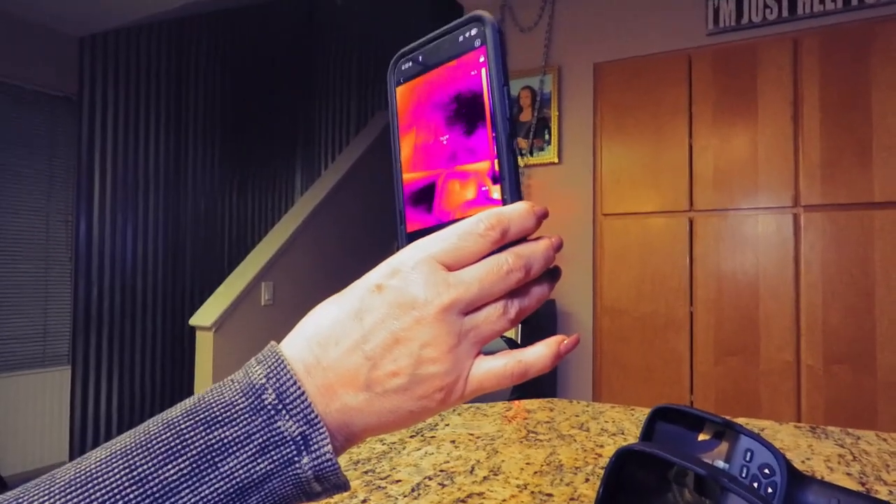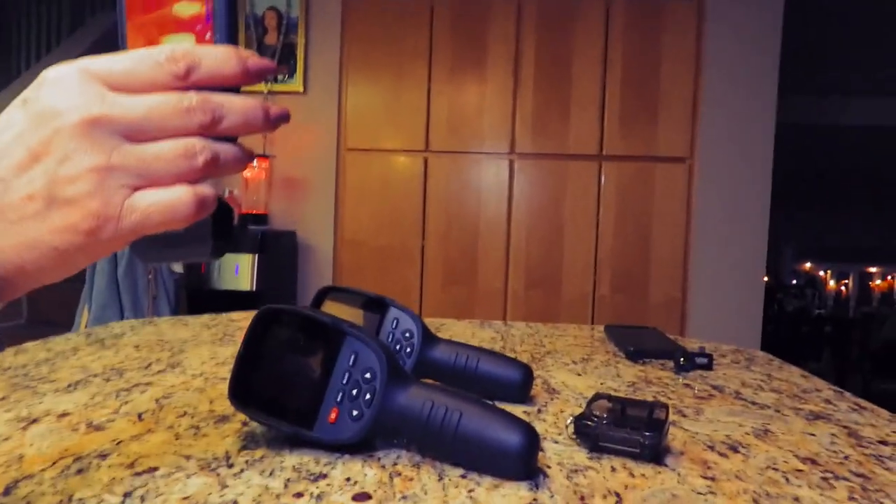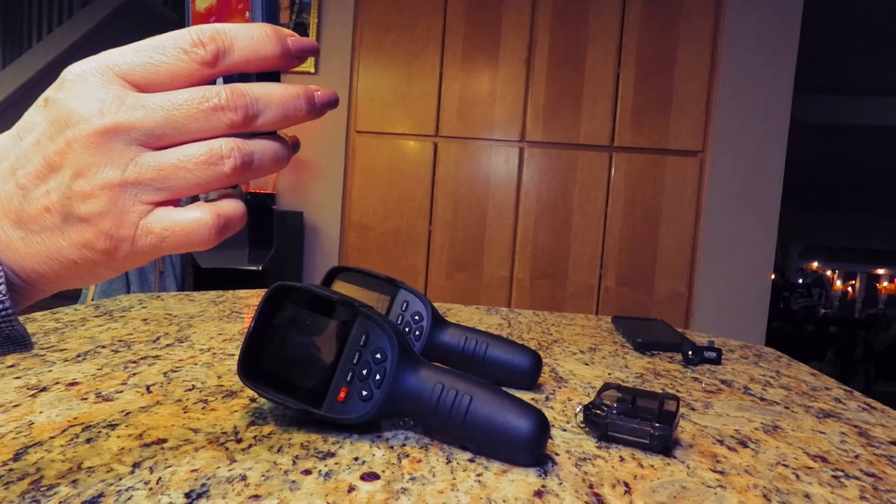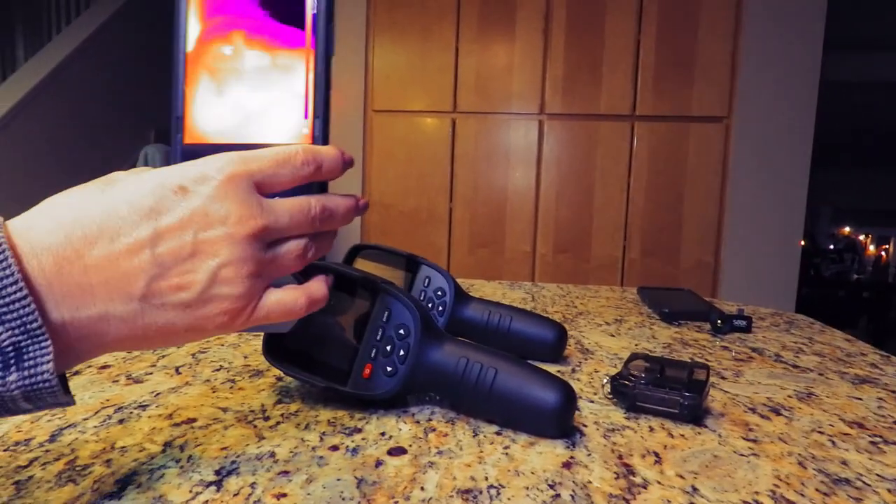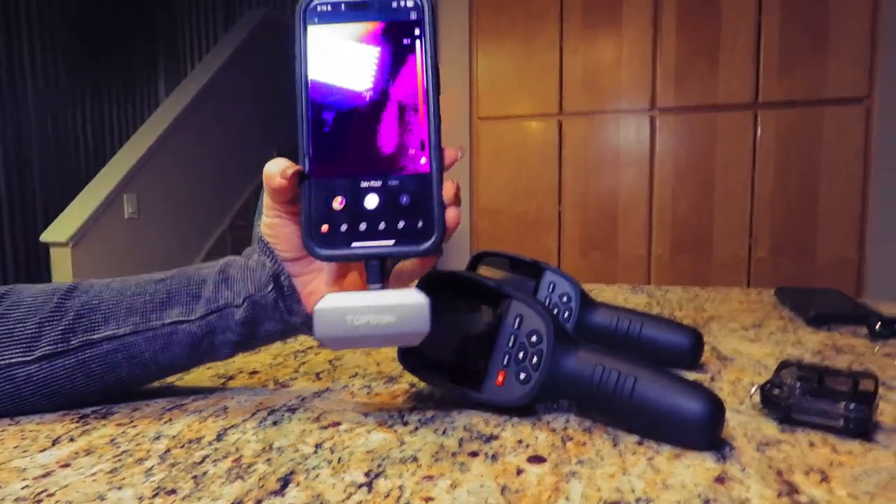So that works really well, and I love that big screen size. Right? Can we turn it that way and it changes? It doesn't adjust it. And you've got that in a recent model iPhone. This is a 15, an iPhone 15.